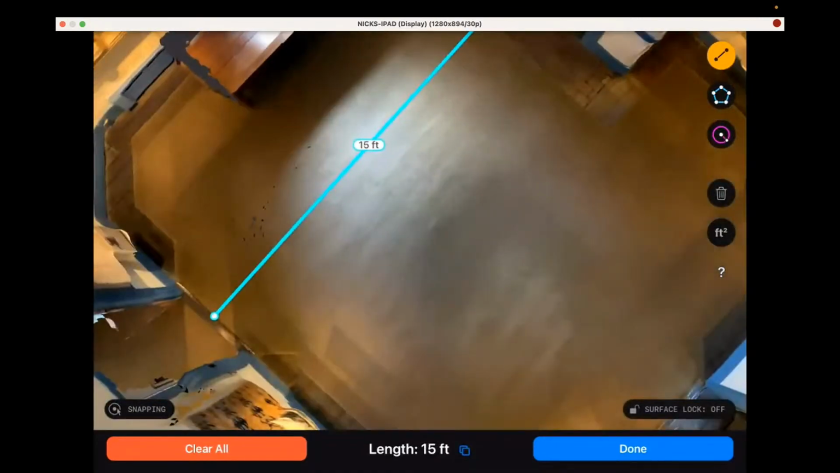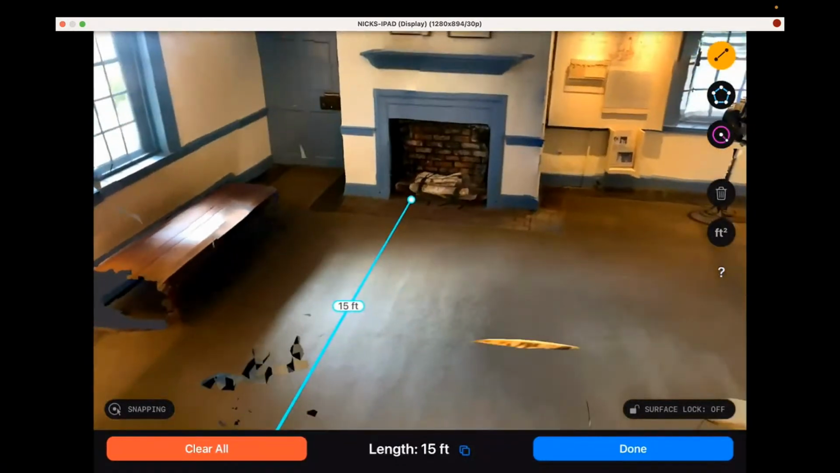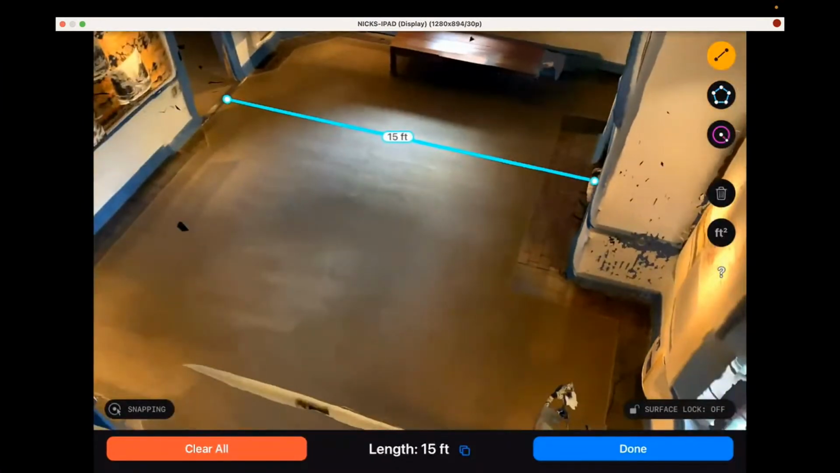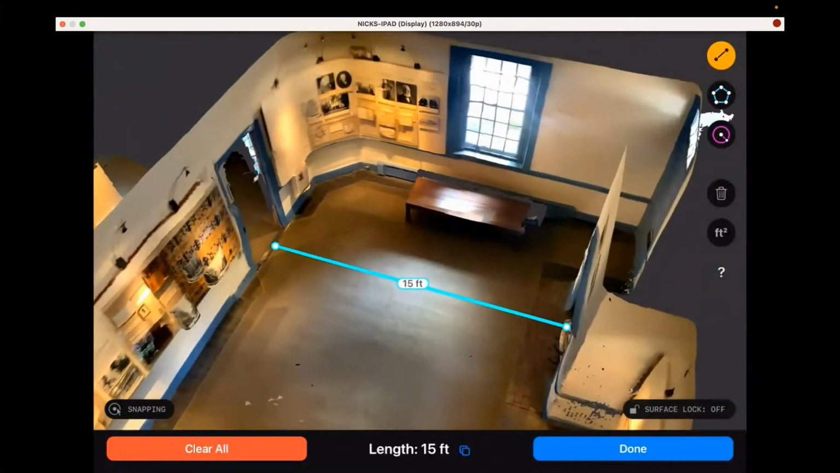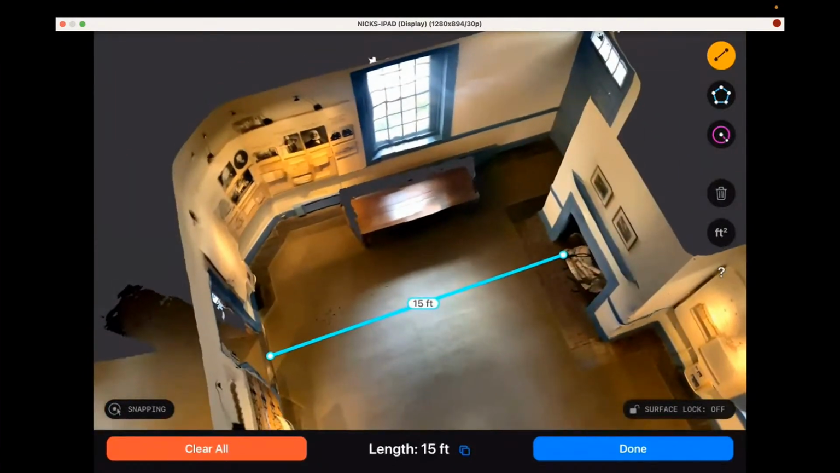So I didn't stand in that doorway and scan. I faced the fireplace and then walked around here and scanned in there and walked around here. And so this was assembled from a variety of scans. And so I'm pretty confident with this 15-foot measurement. And I would certainly be confident within 2 to 3 inches. It's probably within an inch.